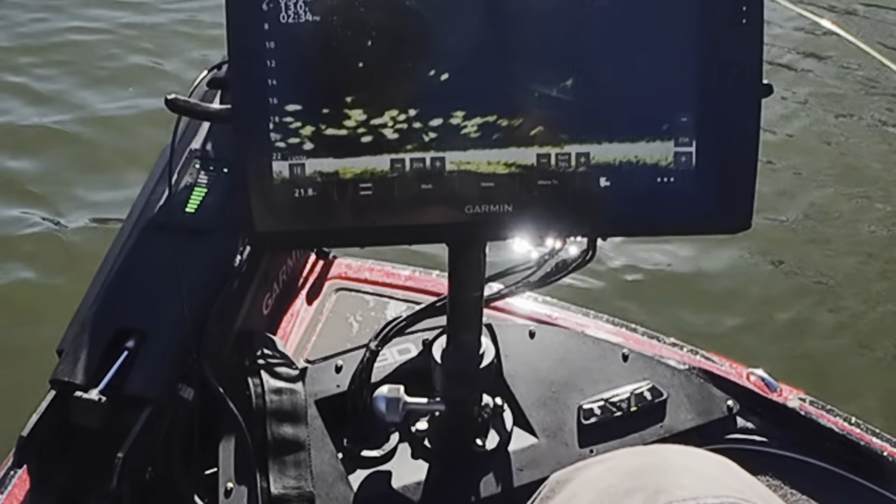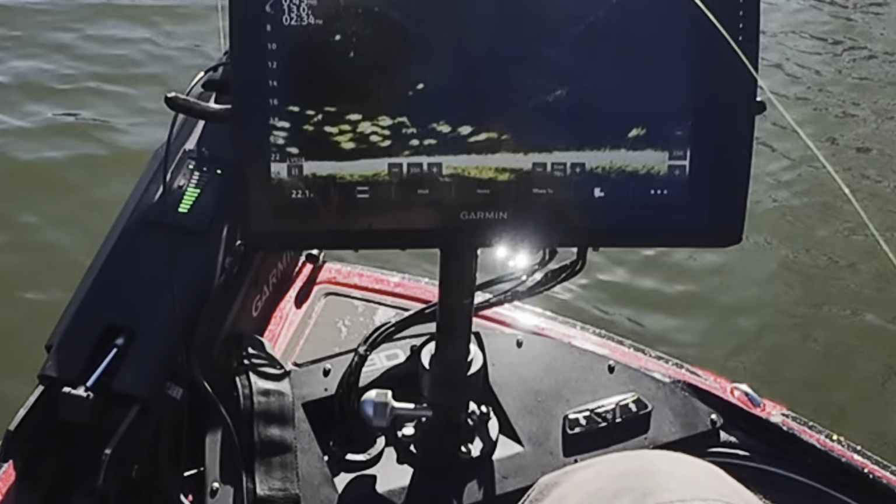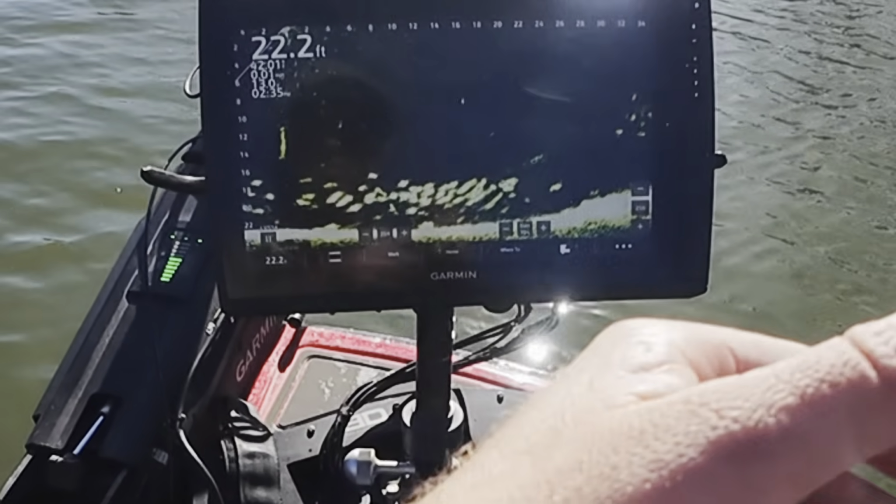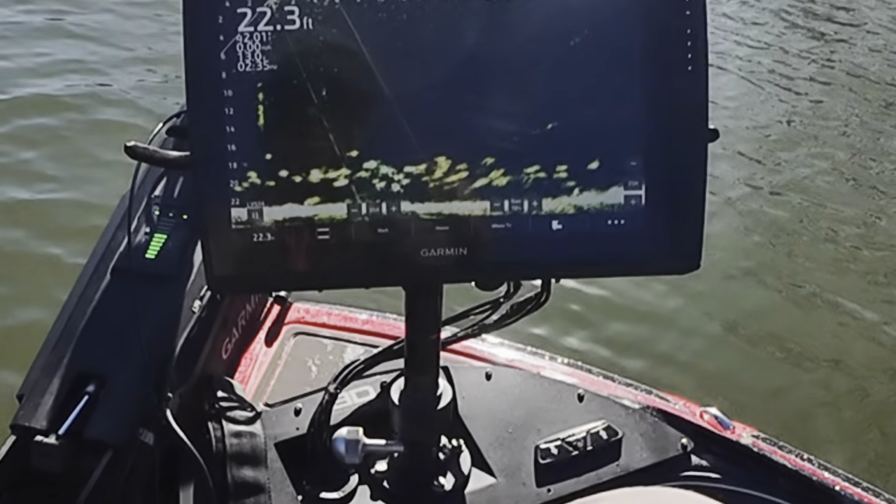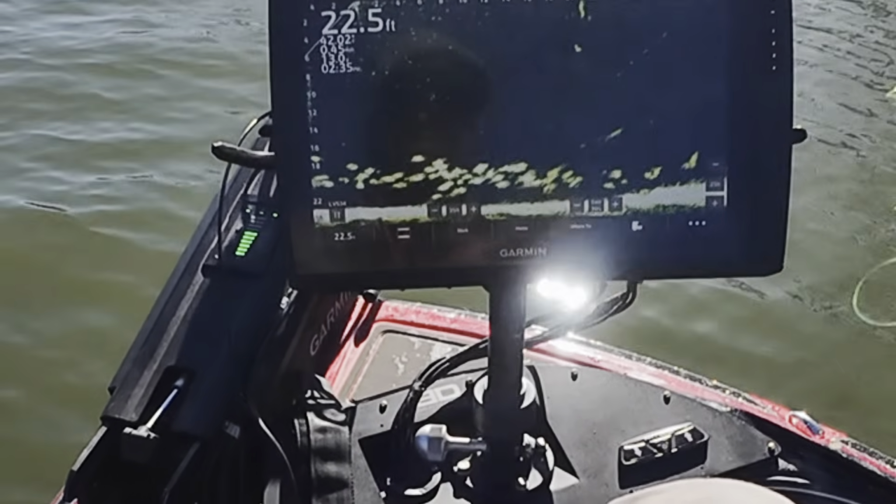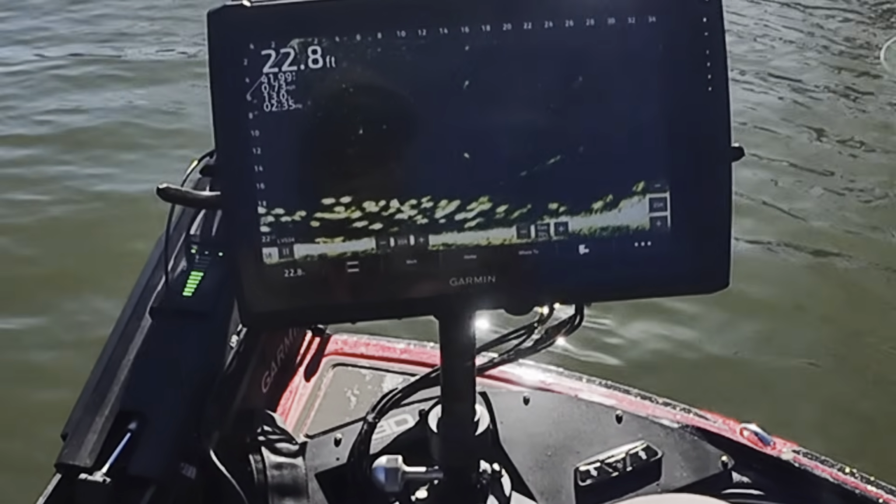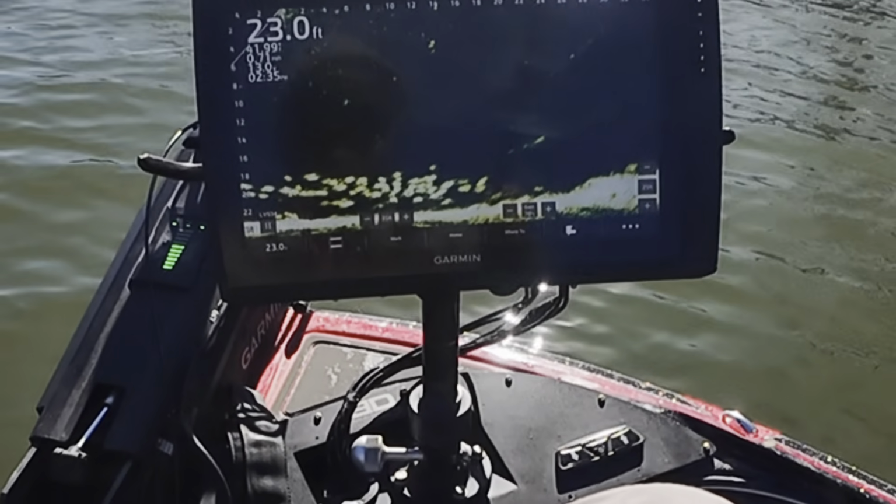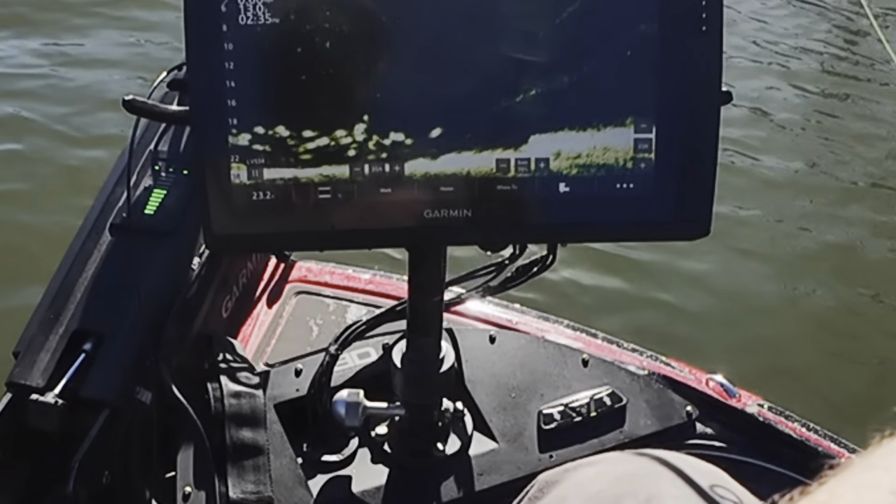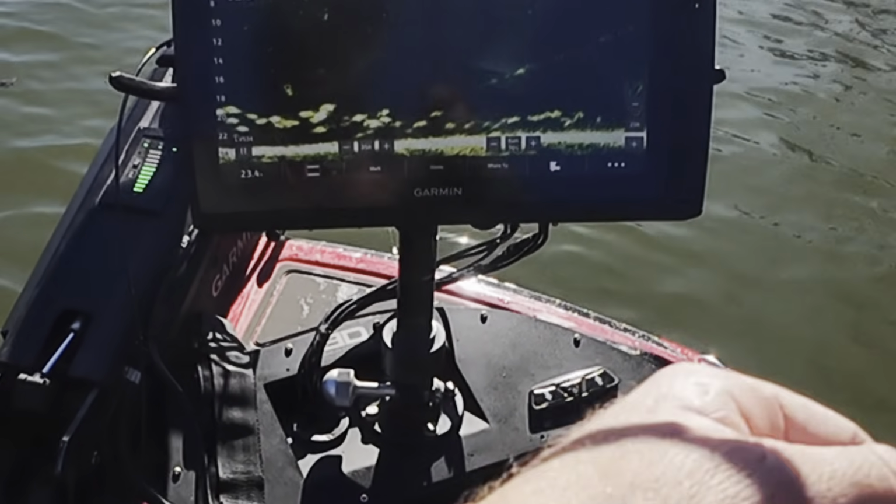Come on. They're not super aggressive. Good Lord. What a pile of fish. Can't say it enough. They are stacked. 18 to 22 foot deep. Them deeper fish aren't quite as aggressive.